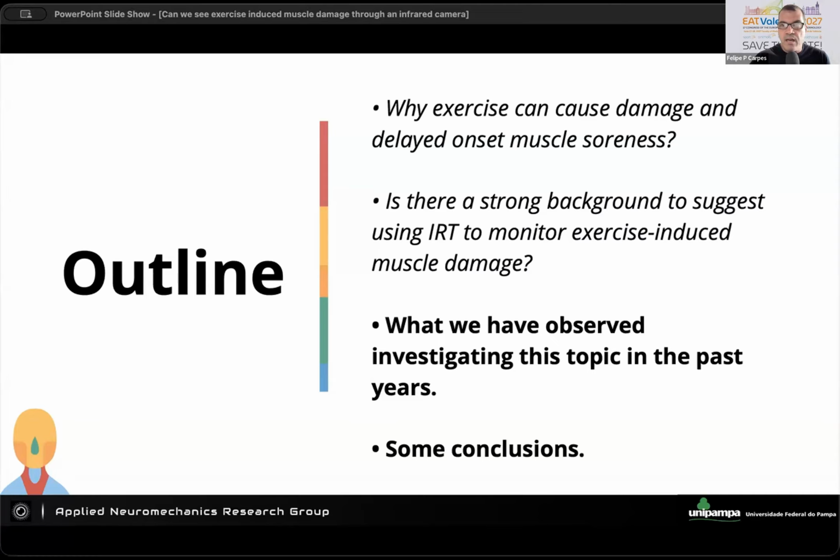So when we started the collaboration between our group and Valencia, I remember discussing with Jose that I would be much more interested in understanding the limitations of the technique than showing the potential, because there will be a lot of people working to show the potential of using the technique to monitor exercise, but we need also to question the relationship.